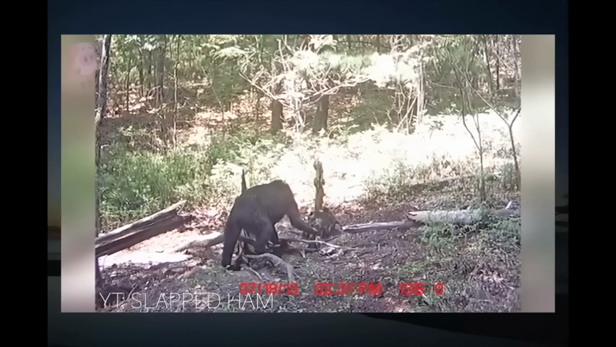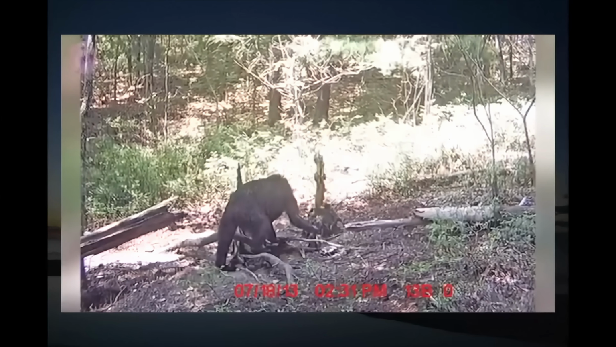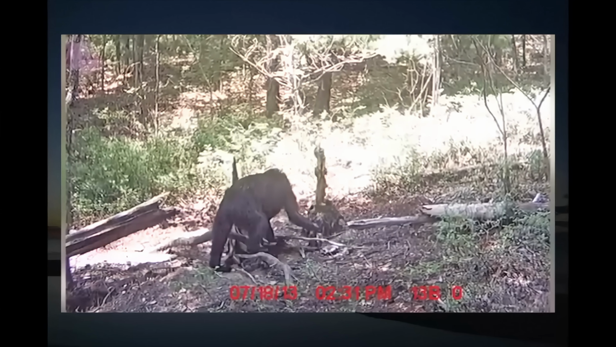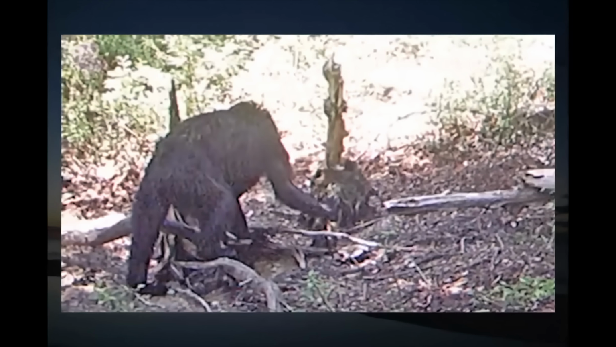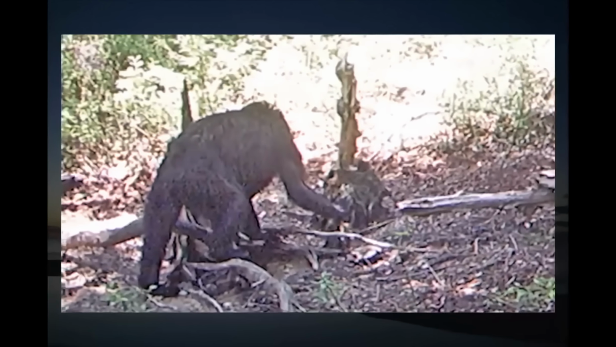A trail cam set up in the mountains of southwestern Virginia captured this very strange photo in 2015. The image shows some sort of unidentified animal rummaging through the fallen debris. It has long, ape-like limbs, no visible tail, and is covered in dark, shaggy fur.